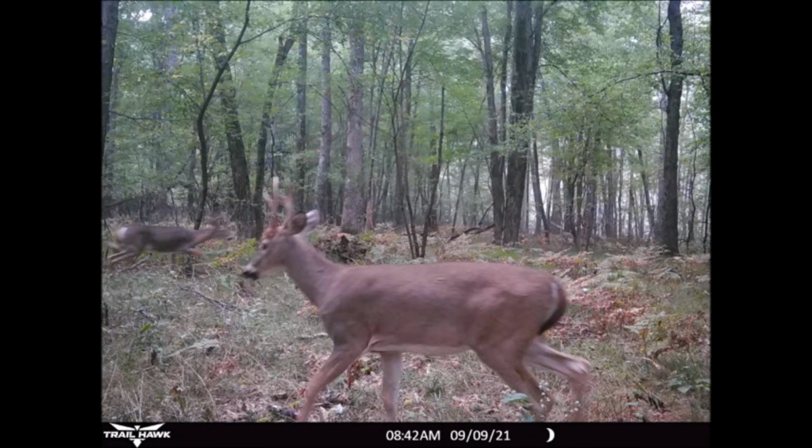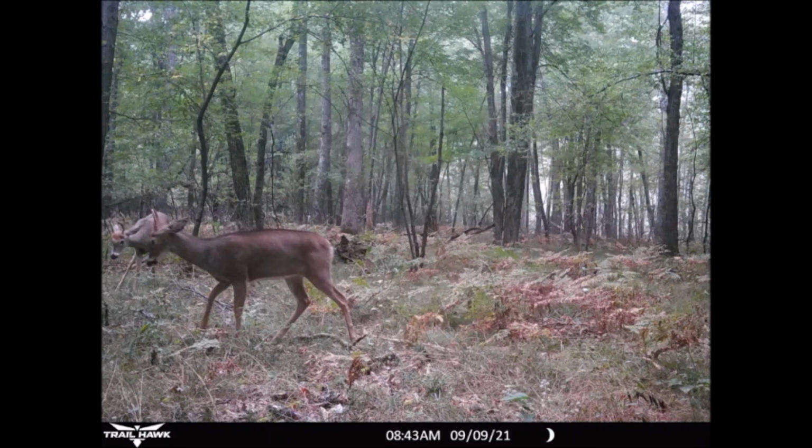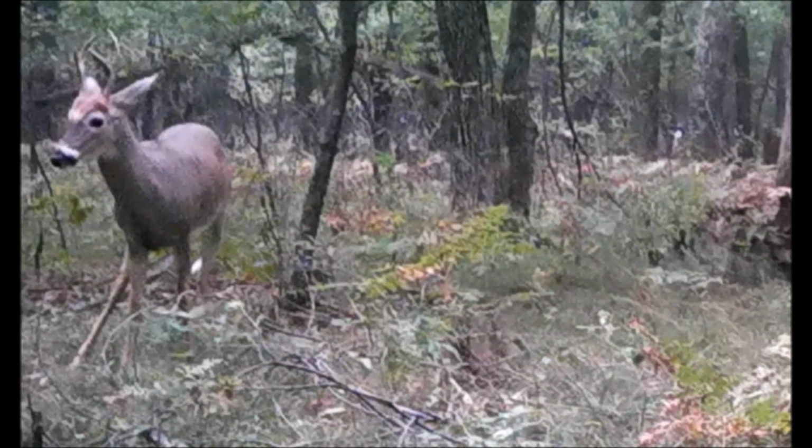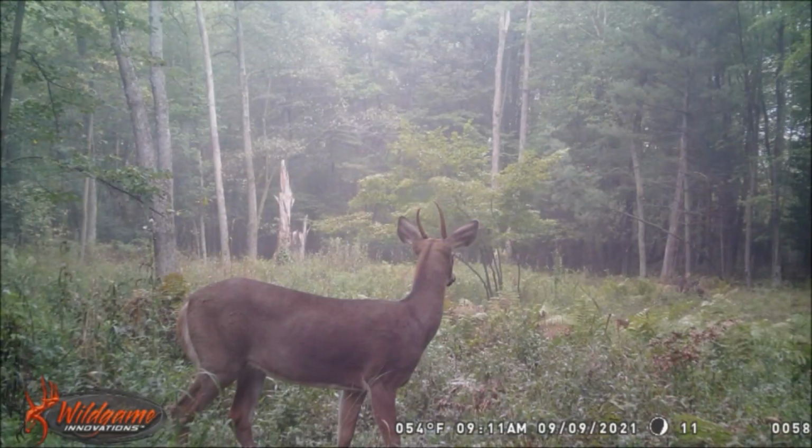A little over an hour later, we have an encounter between this 4-point and a spiked buck on the trail northeast of the food plot. All it takes is an eye-to-eye confrontation, and the spiked buck heads west under the watchful eye of the 4-point. 20 minutes later, that spiked buck shows up in the food plot.